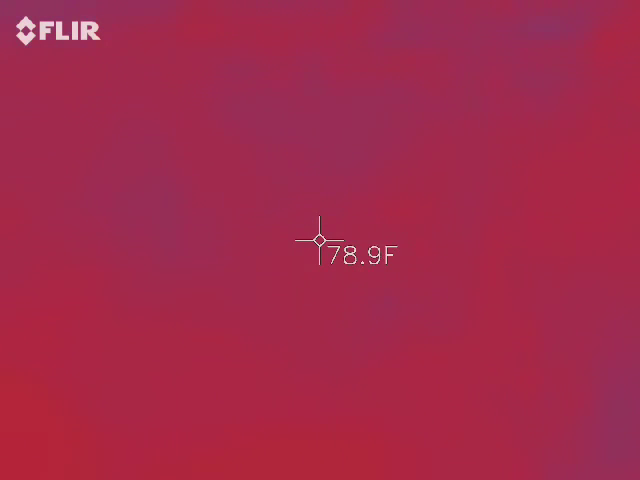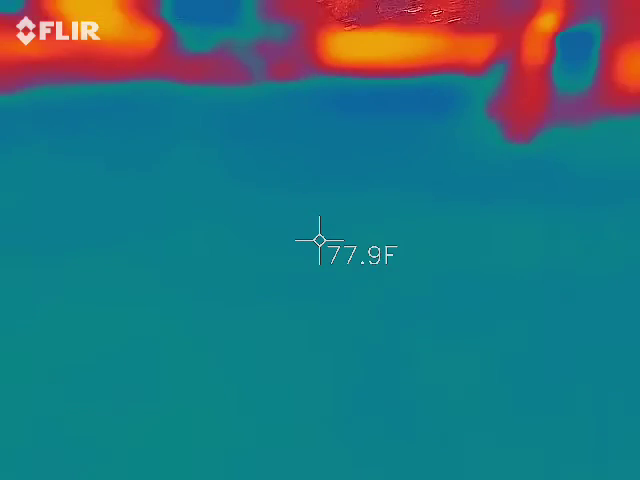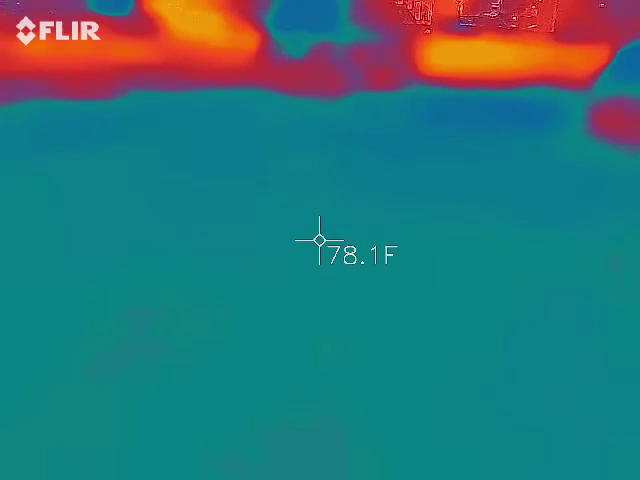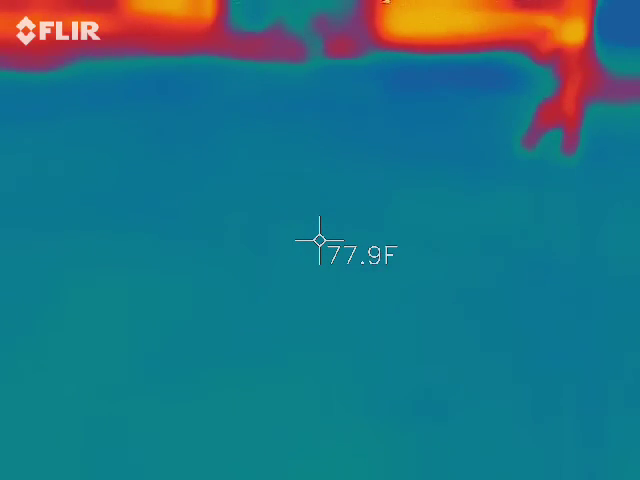See, it's warm here. See, the screen is warm, it's red. As soon as I go out here, it was blue. It's cooler. But that could be the difference in the material on the ground. See, it's warm. Move it up. I think it's cool. But that could be the difference in what we're standing on here and how it absorbs the sun today. It's 78 in the blue, 77.